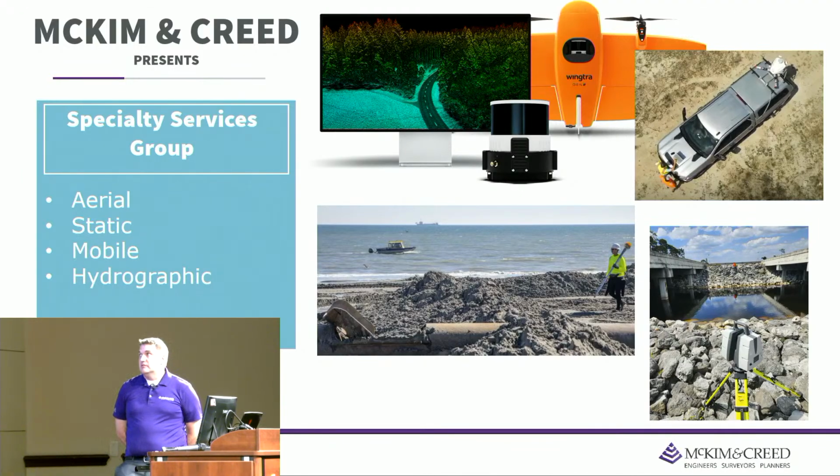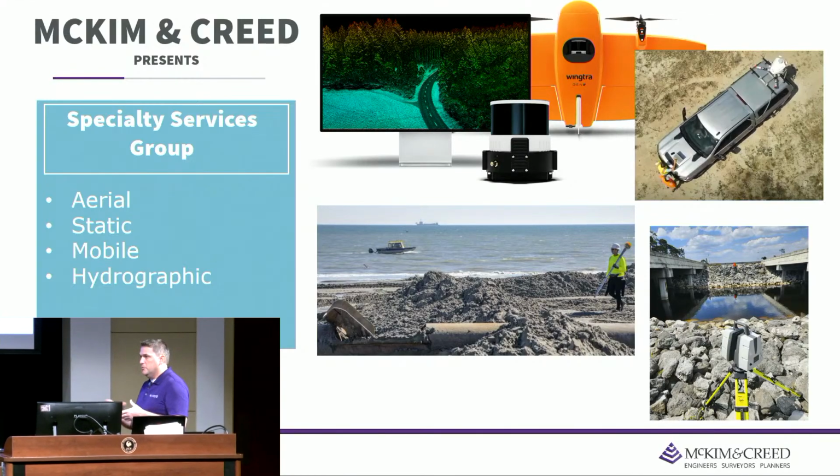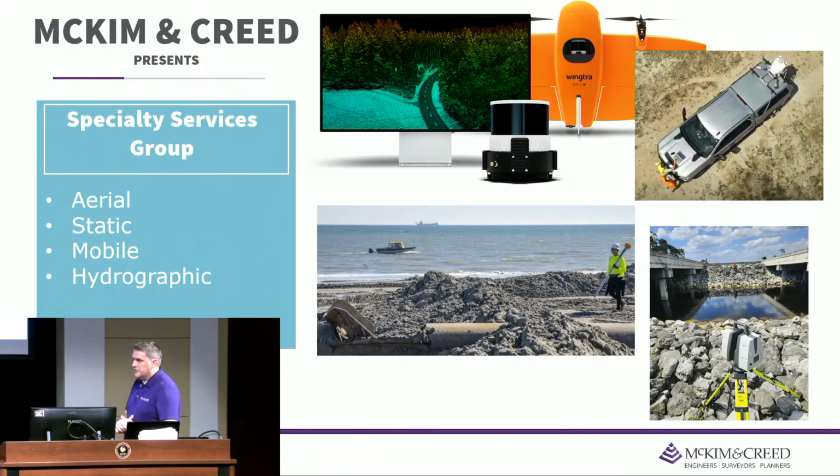And by doing so, we can duplicate less staff, and we can fine-tune their skills, so we can create a cost-effective approach that can serve our clients and meet their needs, because we have the multiple platforms and we're the same group. It's not like I'm reaching out to my aerial group to say, I need a quote for aerial, and reaching out to my static group: hey, we've got a bridge, and they want to do more than just clearances, they want to know where all the bents are. And then I've got the mobile group rolling through and collecting the whole roadway. So we have the combination of all those data sets like we were just talking about. Now it's under one group. So we brought those specialties together.